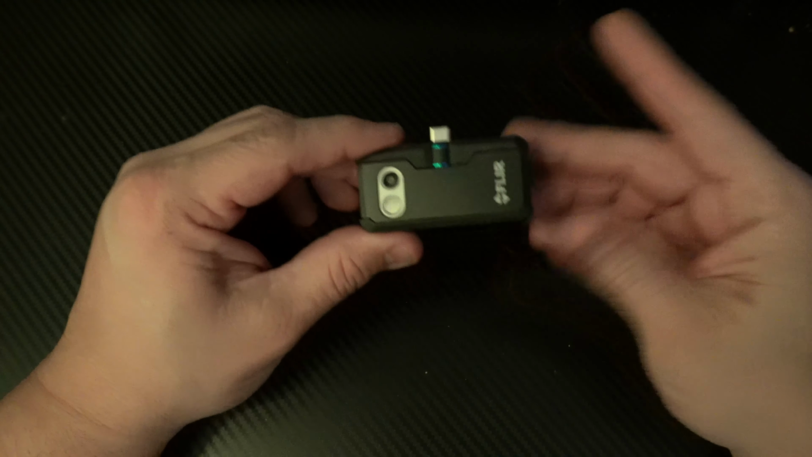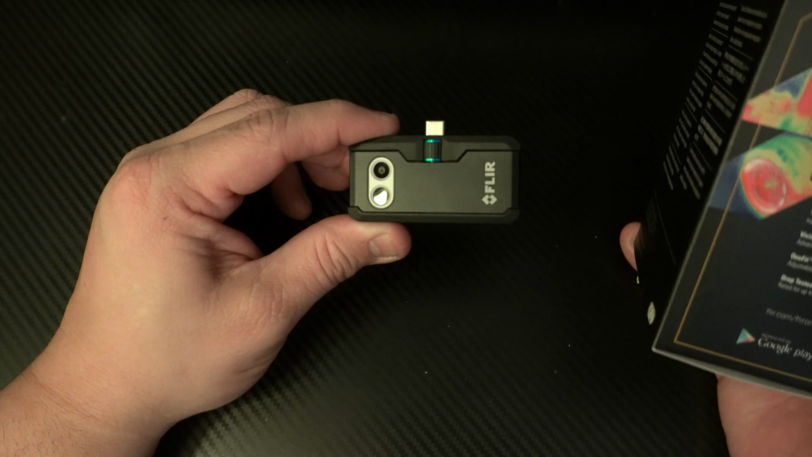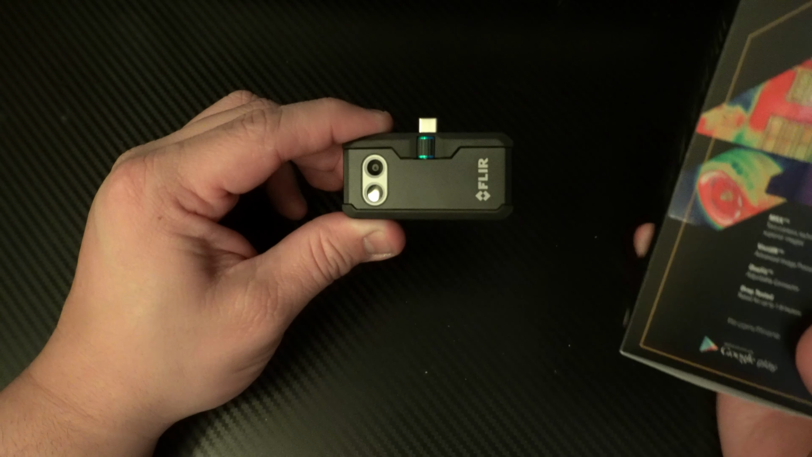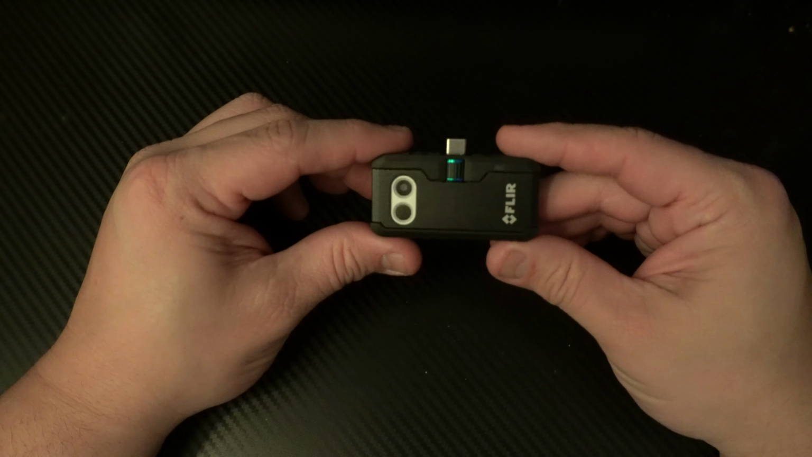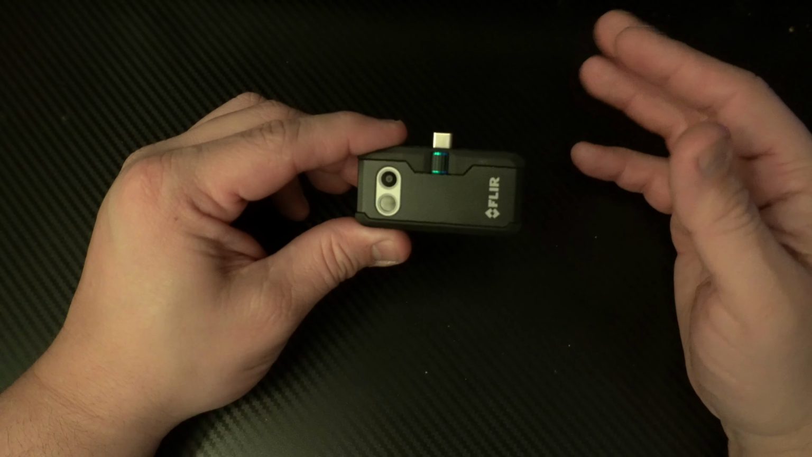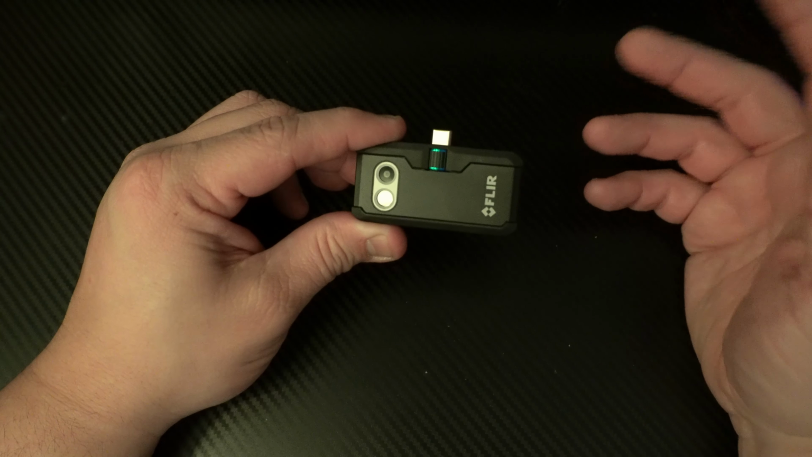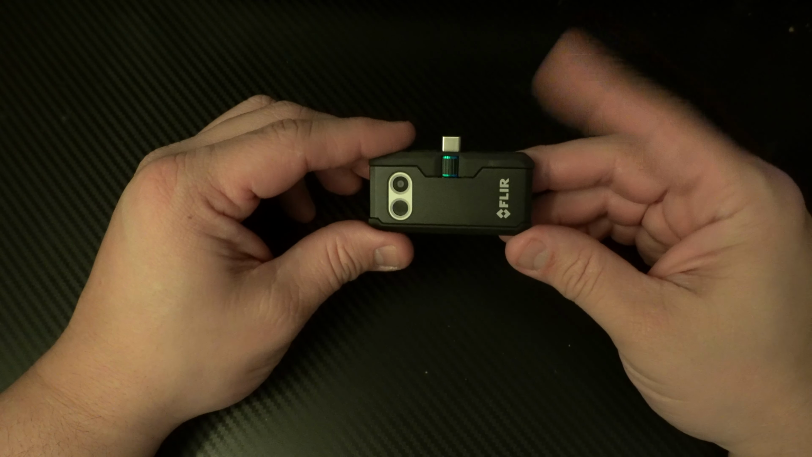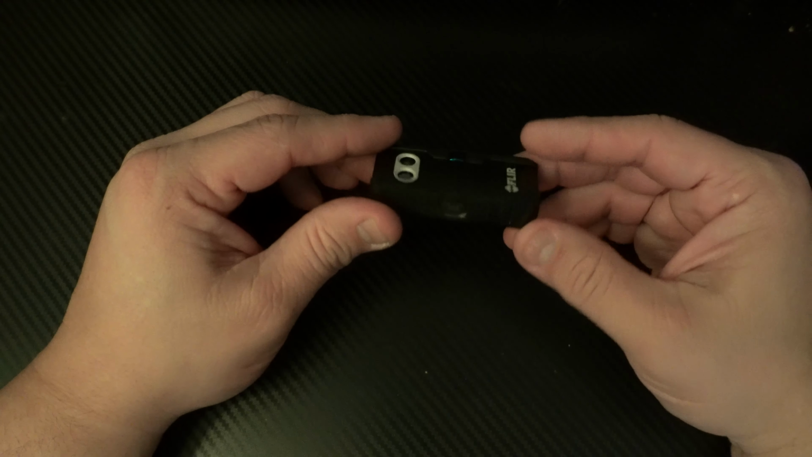Now, Flare 1 uses a program called MSX, which overlays the two images. That way, when you're looking at something, it'll actually show you an outline, and you can read things better, see things more clear with it. That was one of the reasons I chose this device, that program particularly.